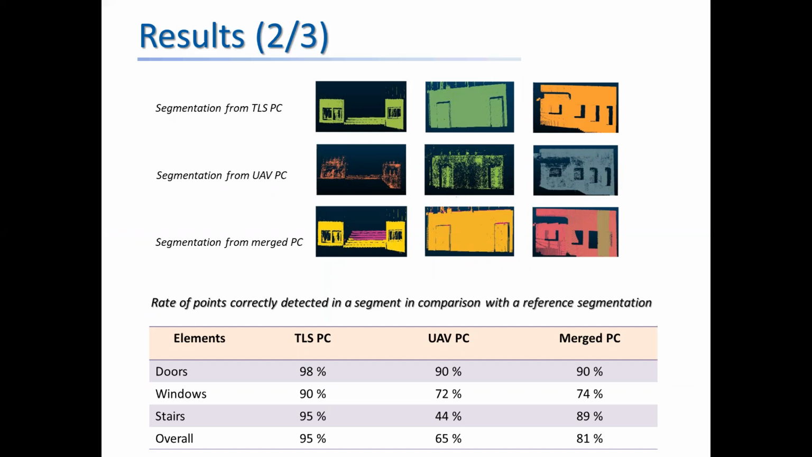Here we can see some examples of segmentation results. The table shows the quality of segmentation by computing the rate of points correctly detected in a segment in comparison with a reference segmentation. From these results, we noticed that the point cloud obtained from TLS gives a better extraction of the facade elements, such as windows, stairs, and doors.